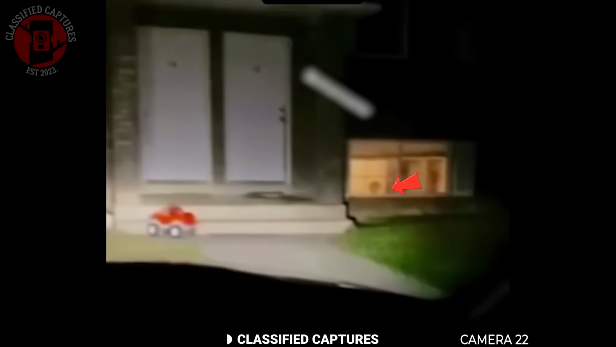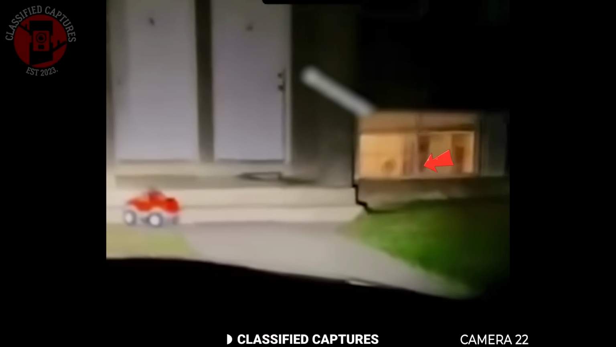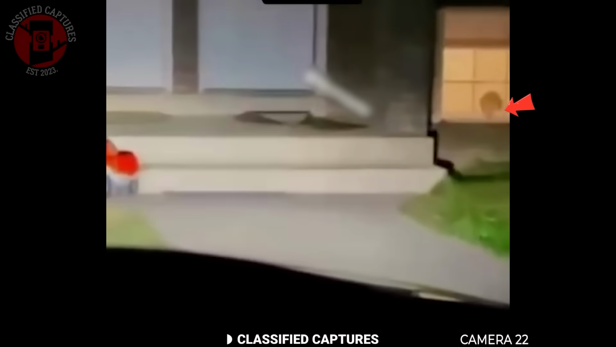Was it an intruder or thief hiding inside, thinking the house was empty, or was it something else entirely? Because if no one was there and the house was locked, then that shadow shouldn't exist. Whatever it was, it left the man frozen on the spot. And honestly, what would you do if that were your house? Was it just a coincidence, or is there something else living in that home when no one was there?